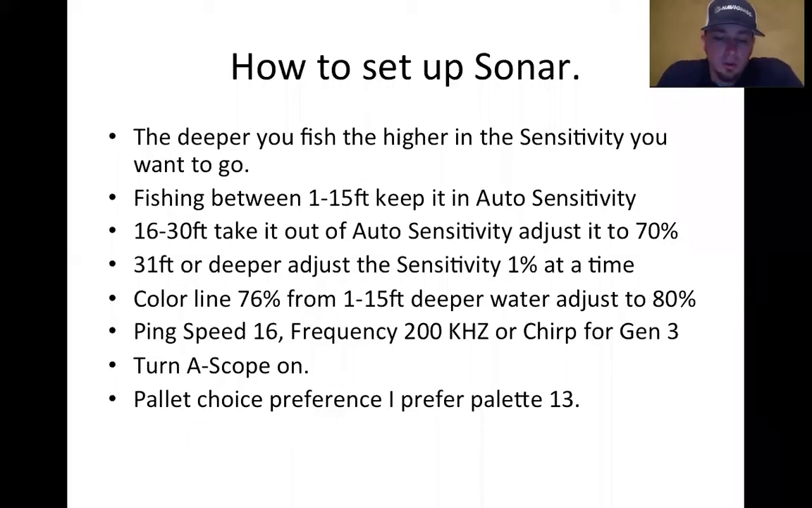Color line, if you ever are out there on the water and you see a beautiful arch, the arch where you say that's a fish, I think I can catch that one, you always see color in it. So that's going to tell you how big a fish is. The more color you see in the arch, the bigger the fish is. If there's no color in it at all, it's going to be a small fish, trash fish. In saltwater fishing, it could be croakers; freshwater, it could be just a minnow or a white perch swimming at the bottom. So you kind of have to, and every unit can be different too, depending on transducer placements.